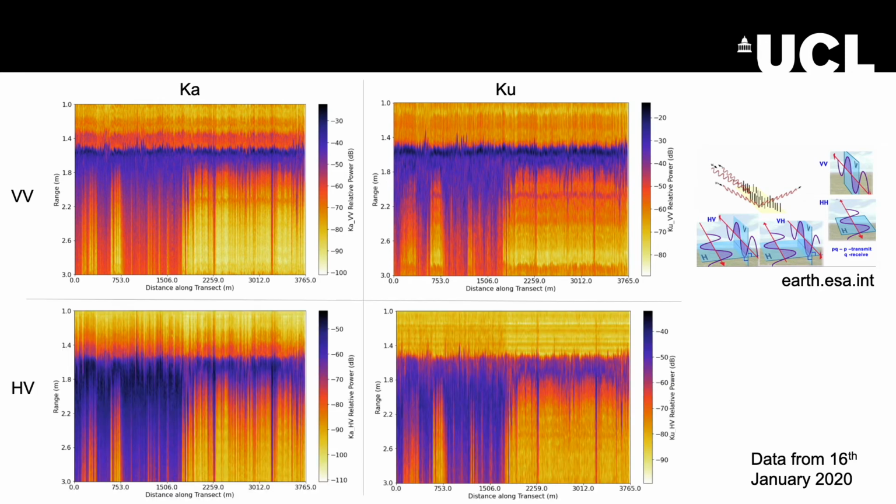Looking at the same transect, but looking at the HV data, so these are photons that were transmitted horizontally polarised and received vertically polarised, we can see that the main scattering horizon appears to sit below the air-snow interface. And this is quite exciting because it shows that there's some potential to detect snow depth using a comparison between the two different polarisations.